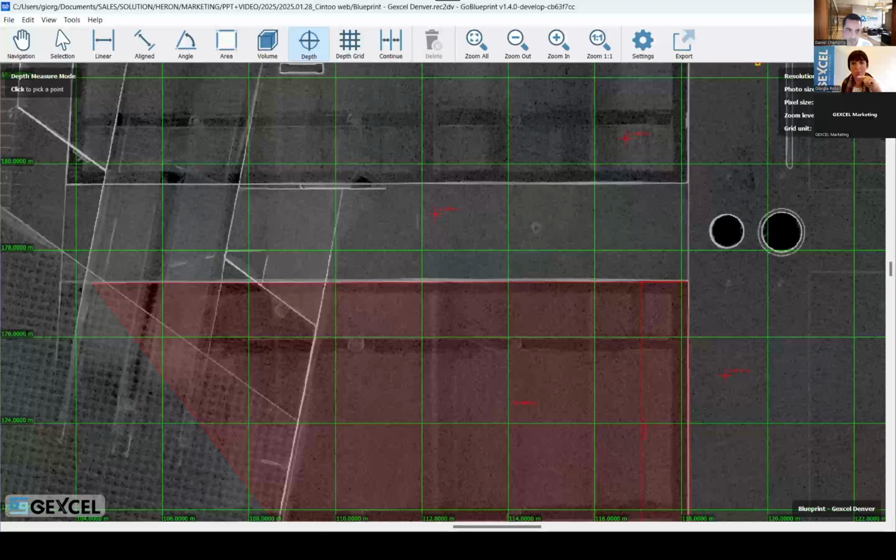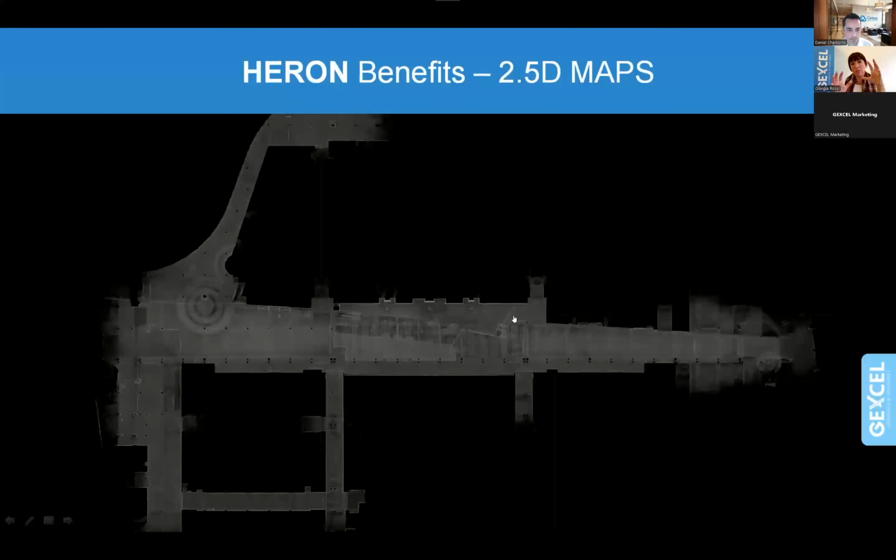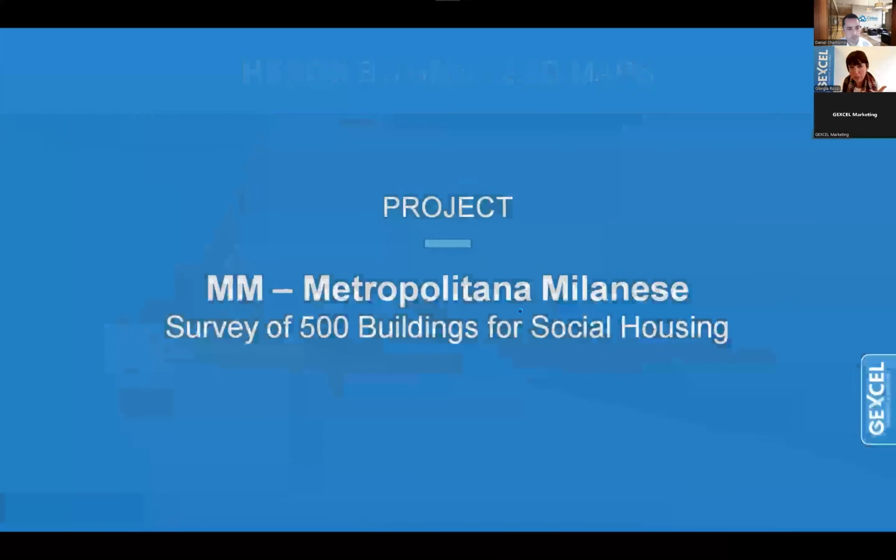So I just go back to the presentation. So this is the first level, we can say, of data sharing. For the other levels of data sharing, which are 3D data sharing, I'd like to start by showing you some projects.